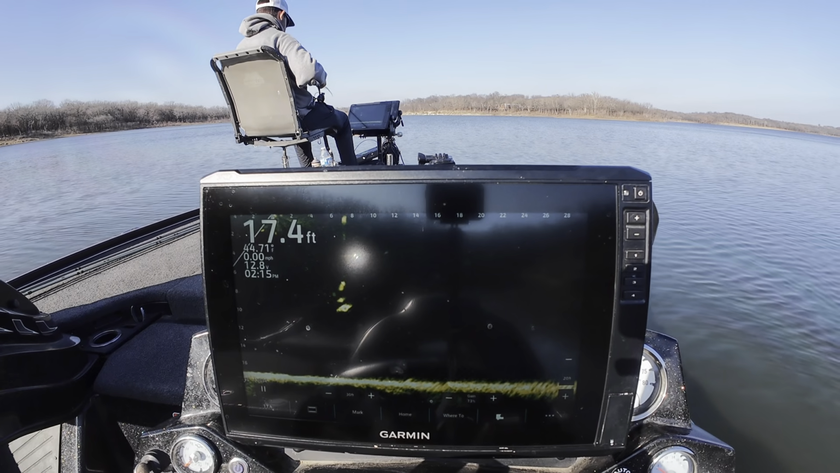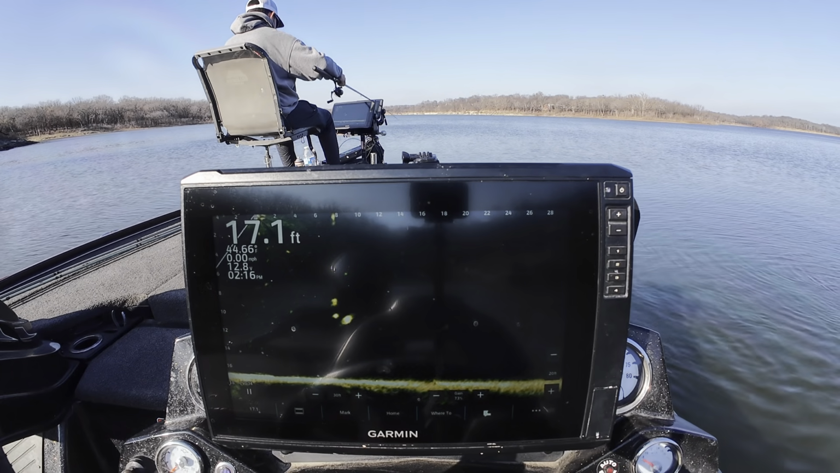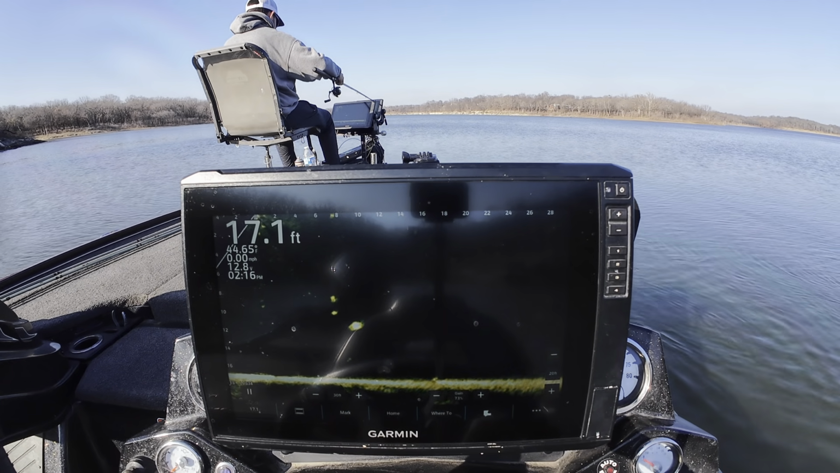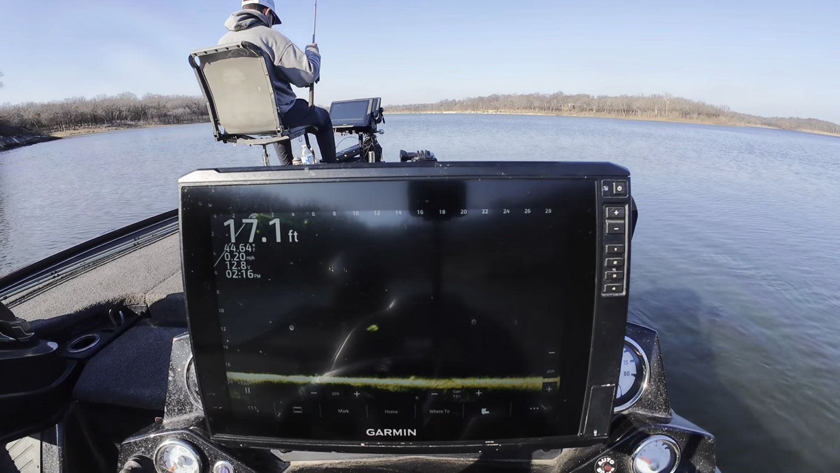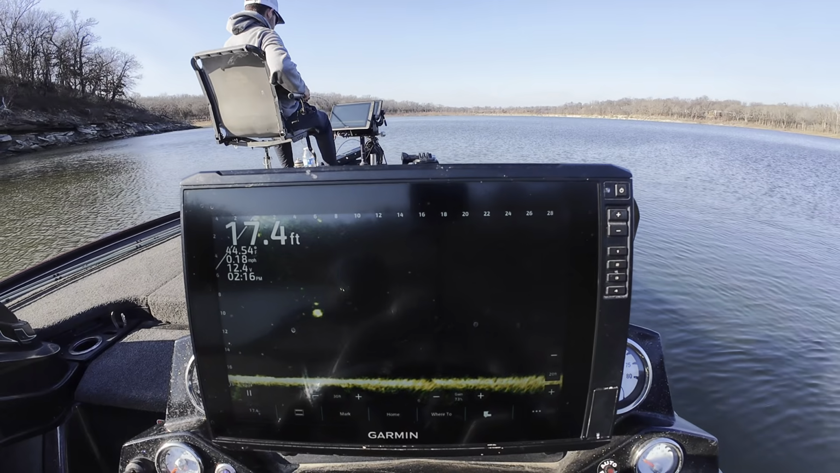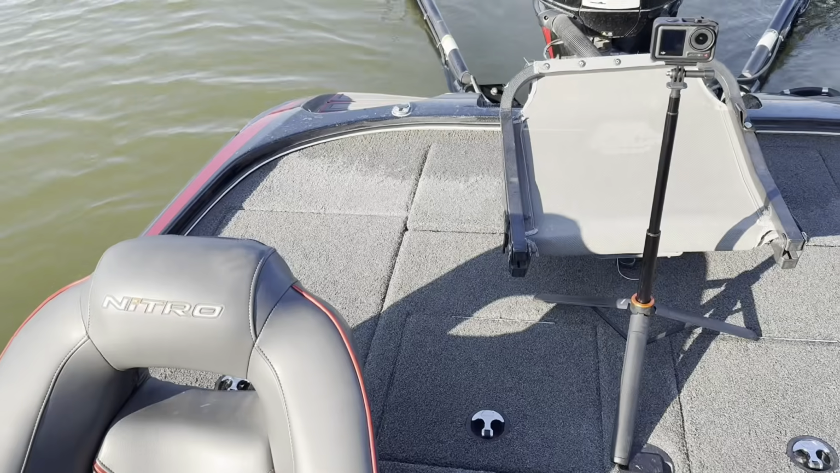See if I can get this one to eat. Look, he just goes away from it. That's a negative reaction. Not good. Yeah, he ain't gonna do it. He's just zigzagging away from me.